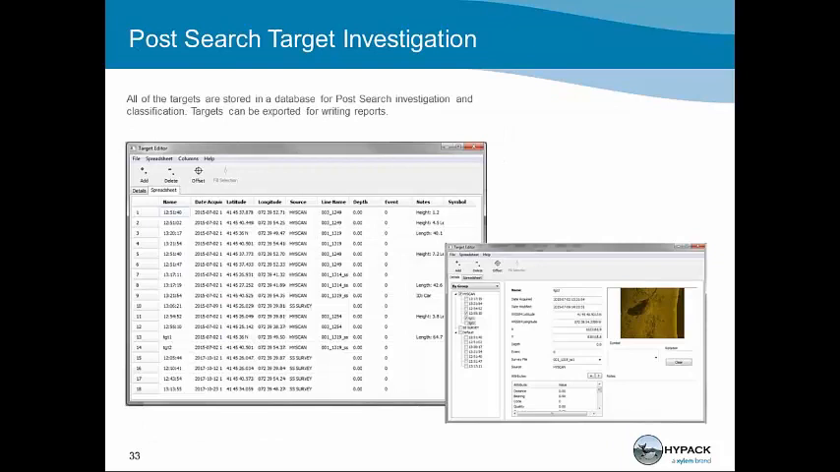Post-search target investigation. So we have those targets that we've been marking, and it goes into an SQL database. The nice feature of the SQL database is it builds up over time within that incident, and you can see the time, the date, the position, which program created the target, and also any notes or links with measurements that you've taken of the target so you can investigate later on and go back to the targets of interest. During a search, you may have found other targets that you want to investigate that weren't the primary target but need to be investigated afterwards.